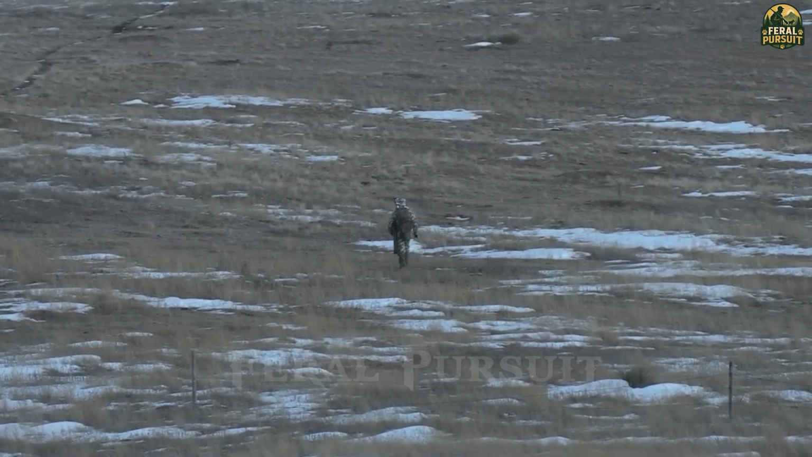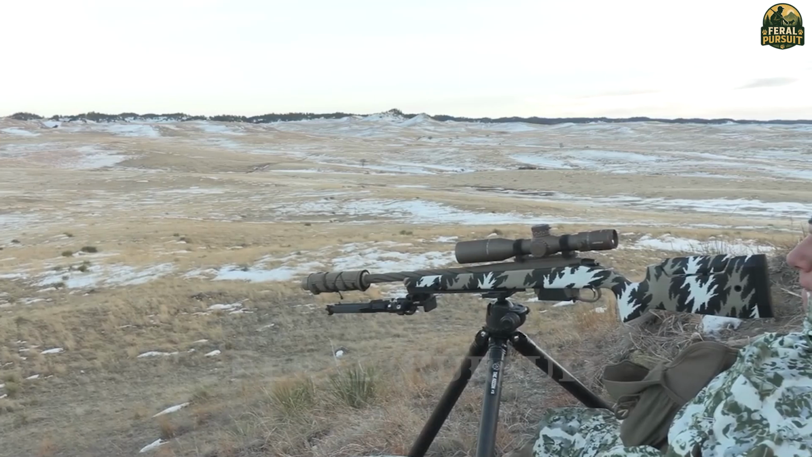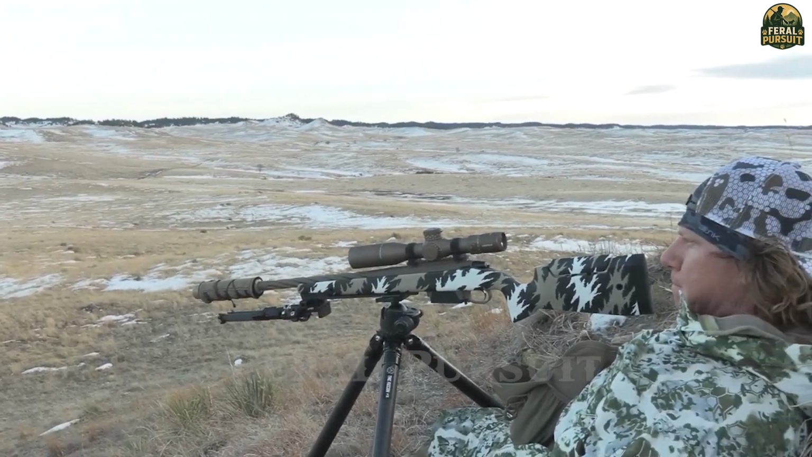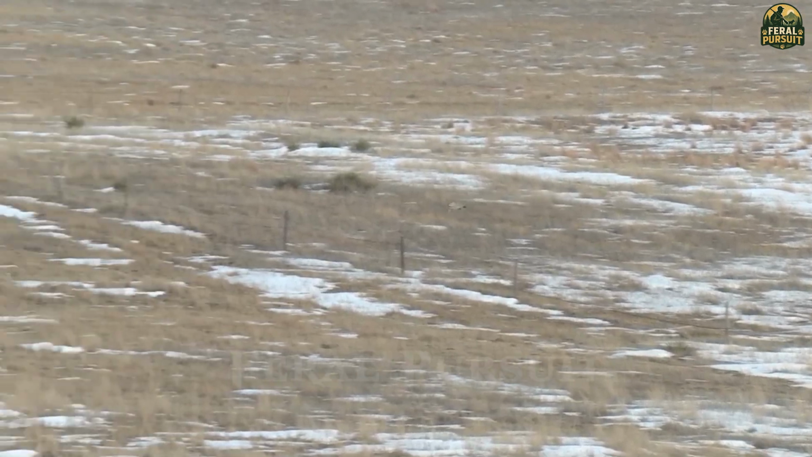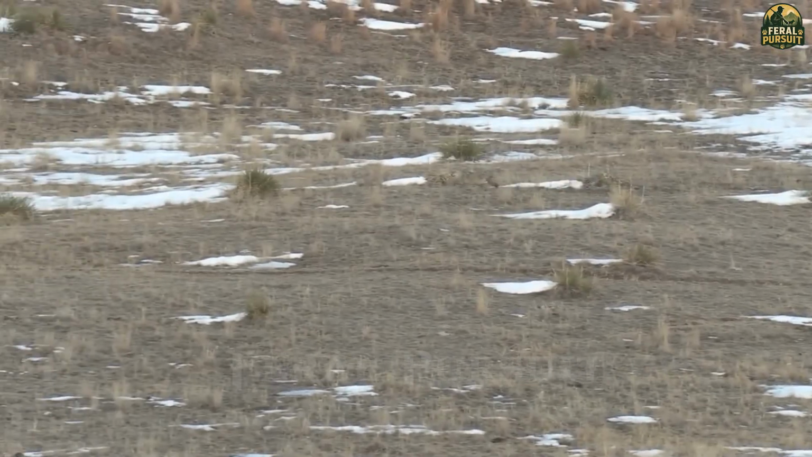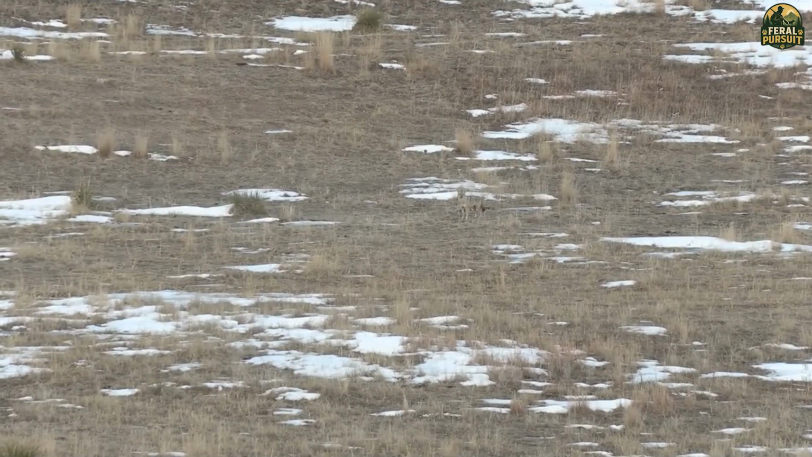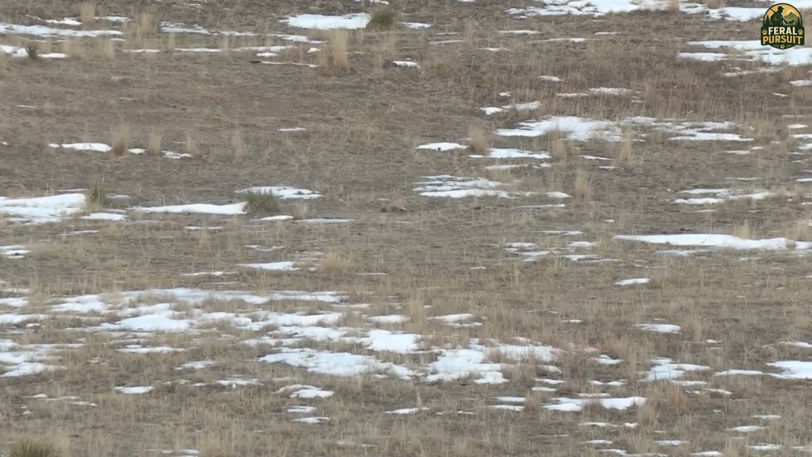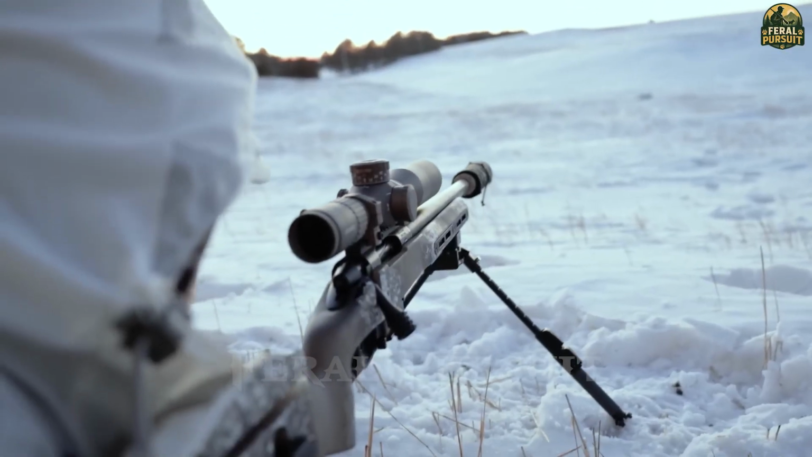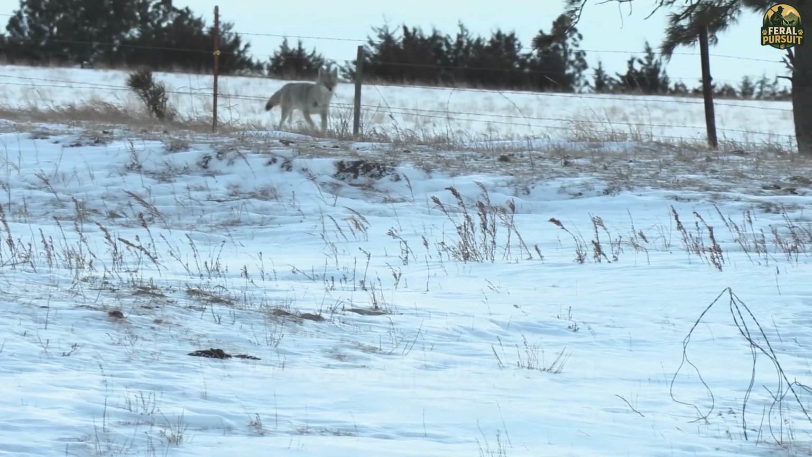On a cold winter morning, I ventured into the snow-covered landscape, where silence reigned and breath turned to mist. Coyotes are incredibly adaptable predators, thriving in a wide range of climates, from arid deserts to icy hillsides. After 4 hours of tracking, calling, and waiting in the freezing wind, my opportunity finally came.